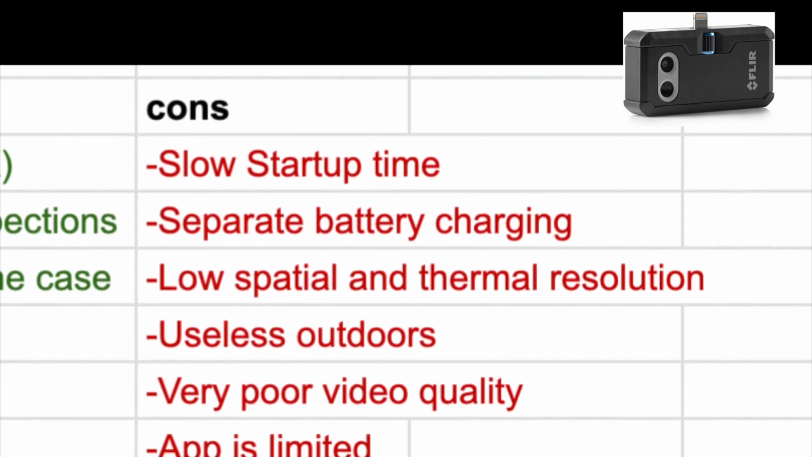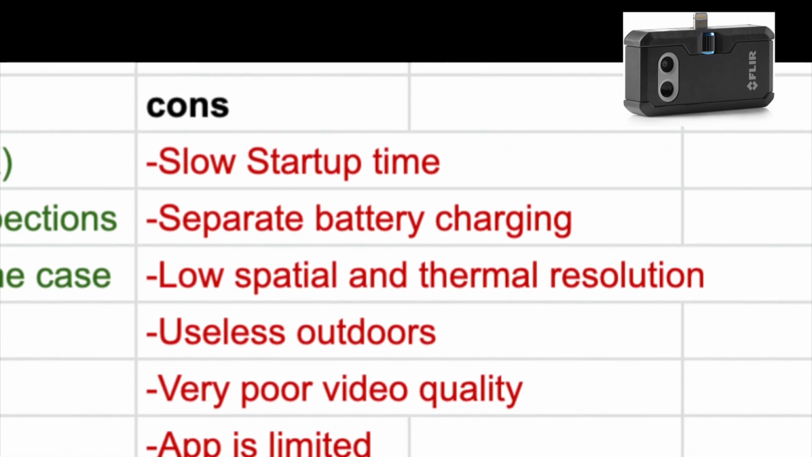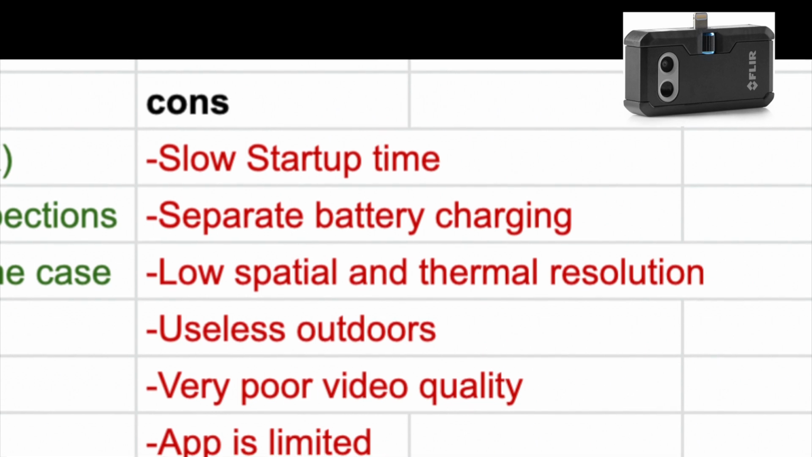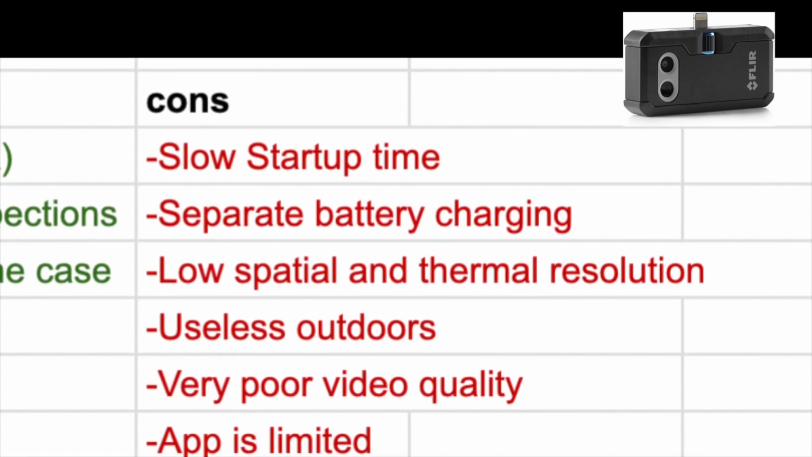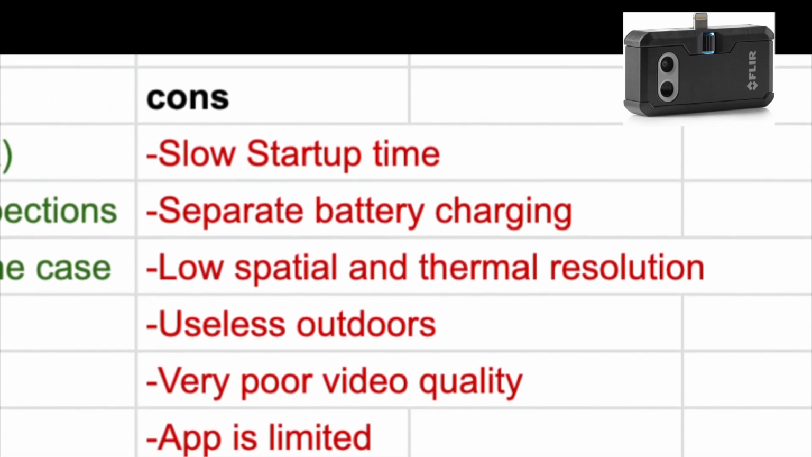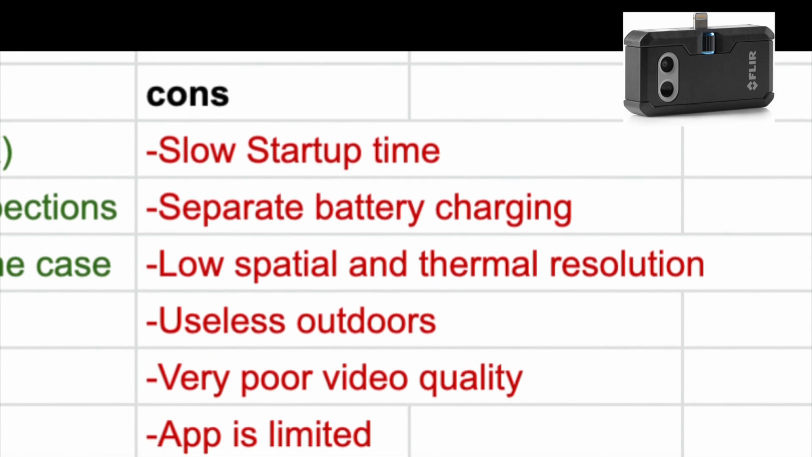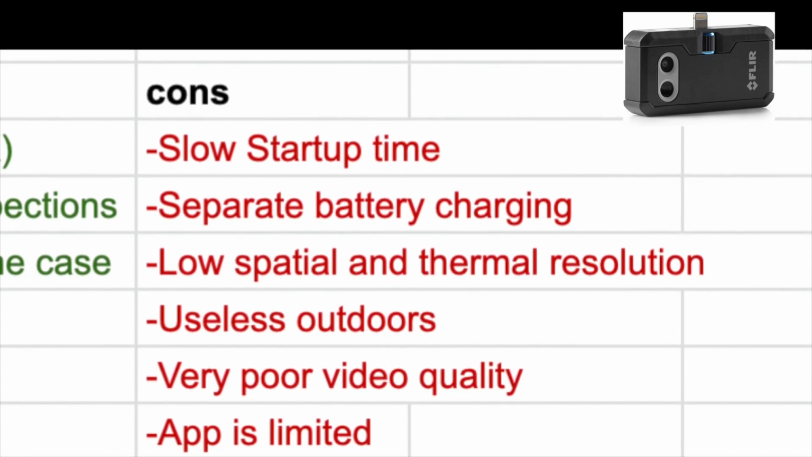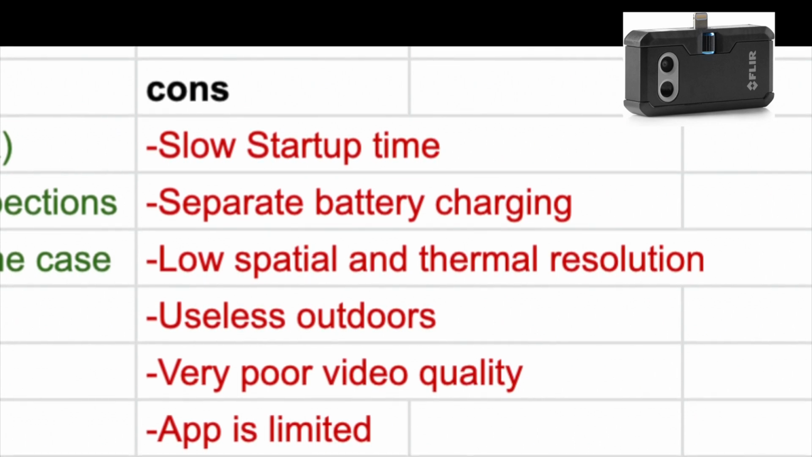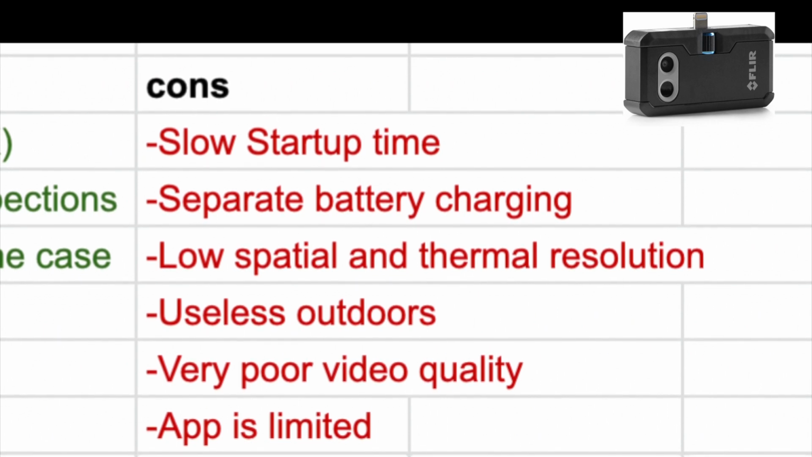It has a pretty low spatial and thermal resolution, so it sometimes blends two objects together if they're close physically, or if their temperatures are fairly close, you wouldn't be able to tell that they're actually different objects. For most cases, it's not an issue, but if you're trying to determine, let's say, if you have some PCB work, then components might be off by just a couple of degrees, and you wouldn't be able to tell it with this camera.